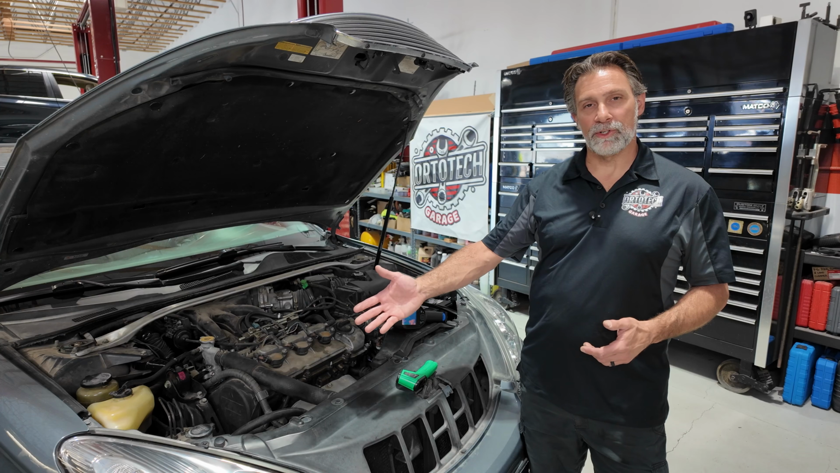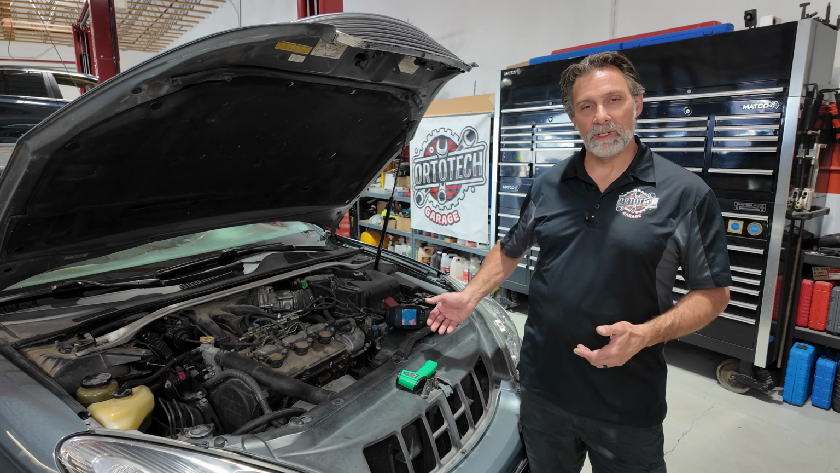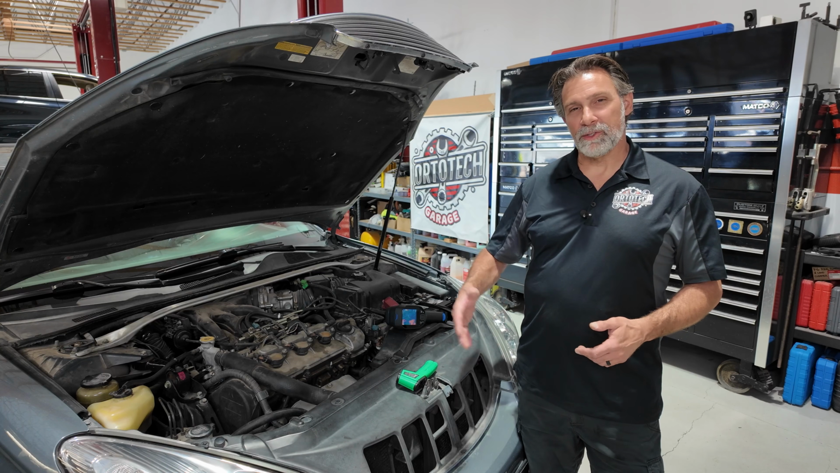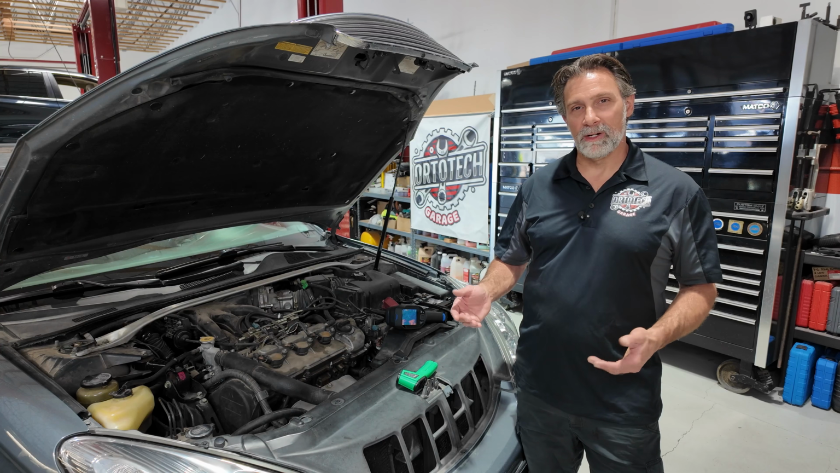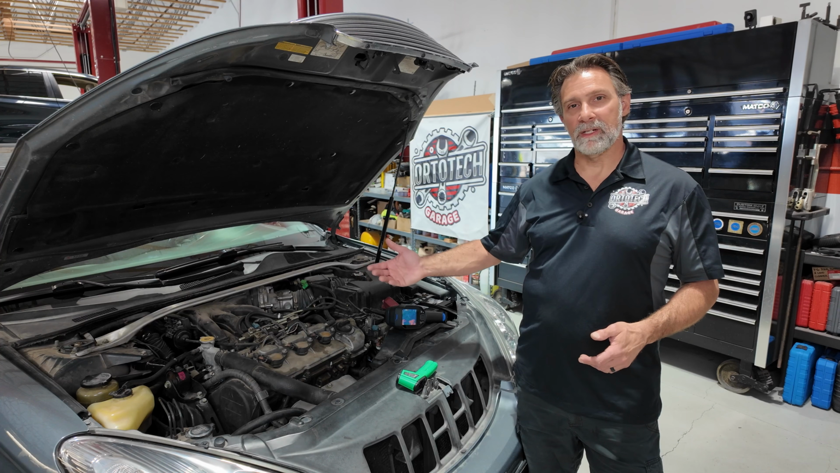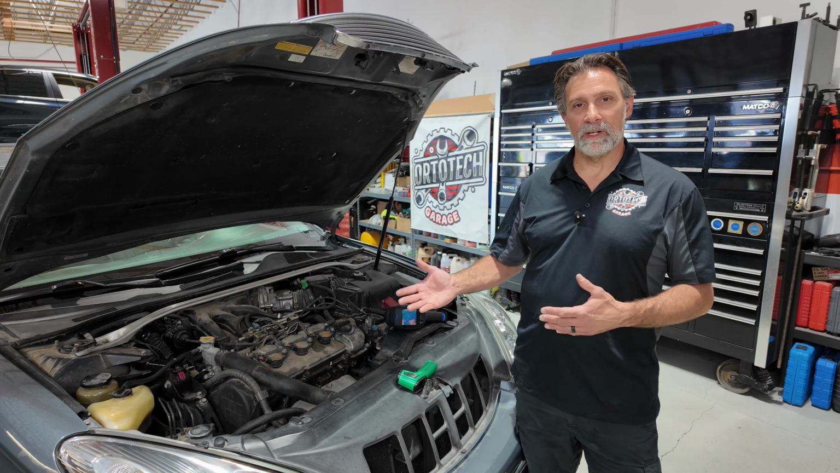We want to check for temperature delta or temperature difference across the radiator from the upper hose to the lower hose side. And also checking the temperature of the hoses, upper and lower hose, to see if there's some temperature differential there. Maybe checking the thermostat housing to see at what temperature that's reading, to see if the thermostat's opening correctly at the right temperature.